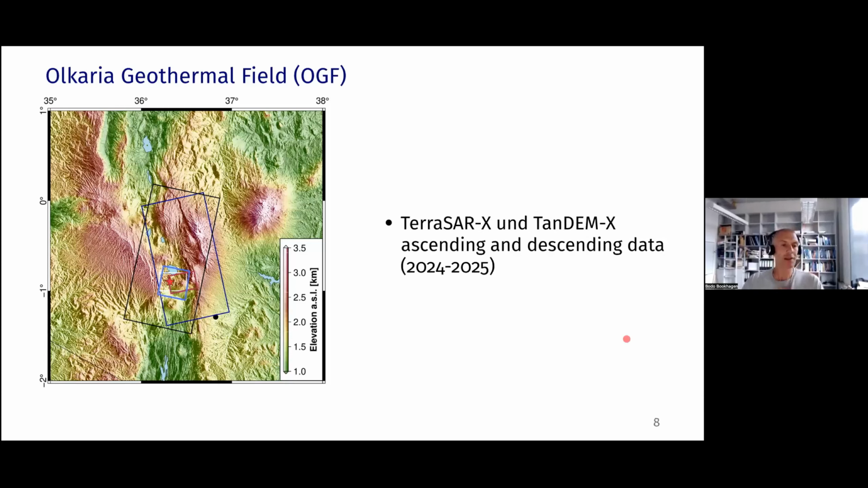In addition to the Sentinel-1 time series, we are cooperating with the DLR, the German science, or the German NASA in that sense, and we are using TerraSAR-X and TanDEM-X data as well to better understand the very detailed deformation of this area.